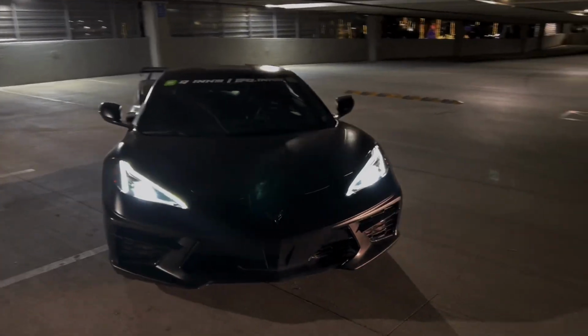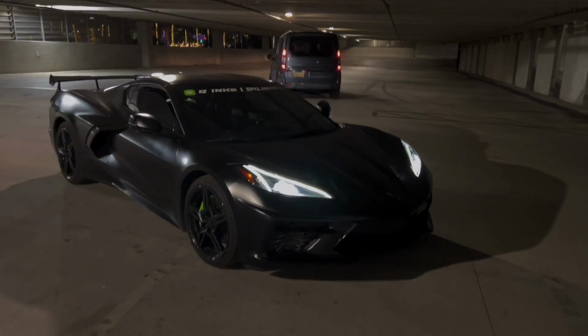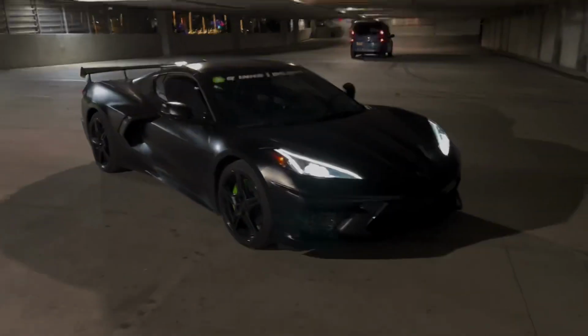So yeah, man. Let me know what y'all think of the Vette. She just gave me a thumbs up. I think she likes it too.